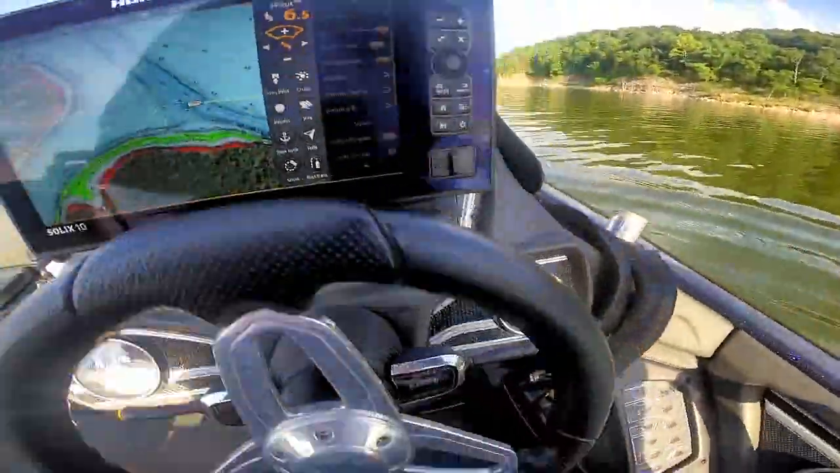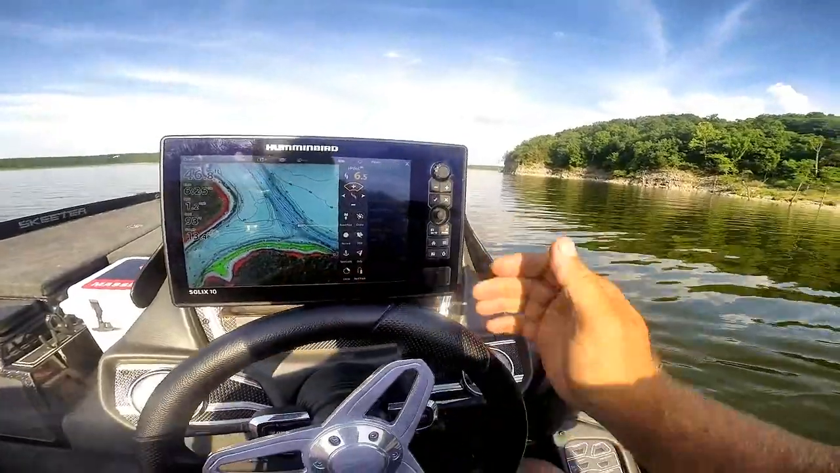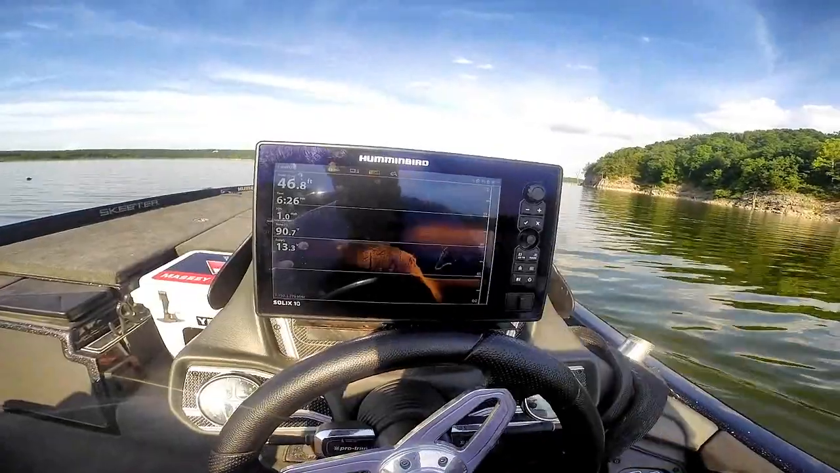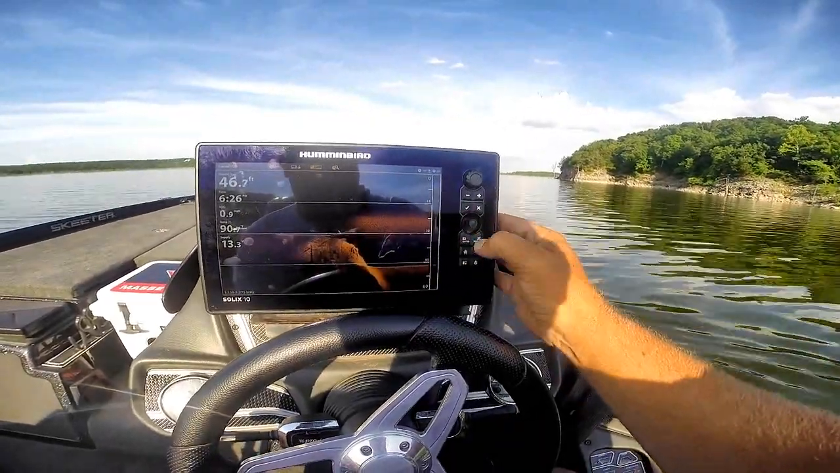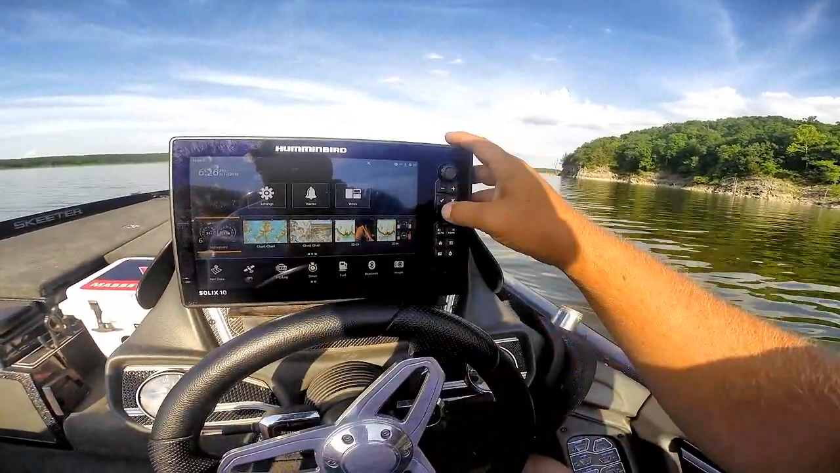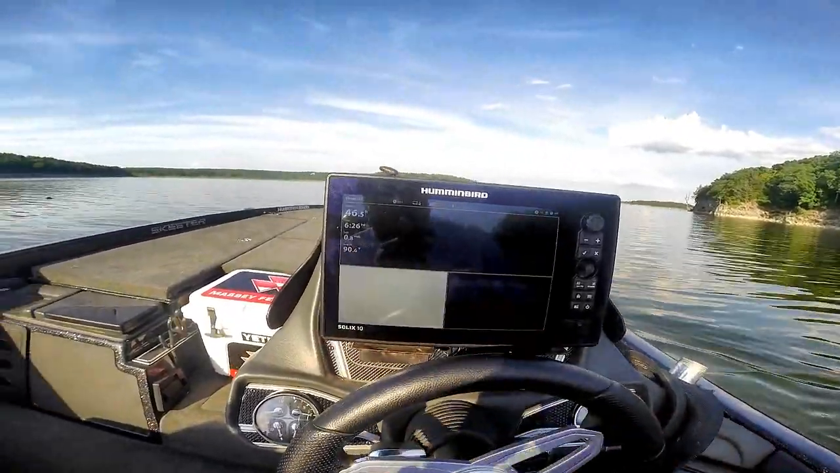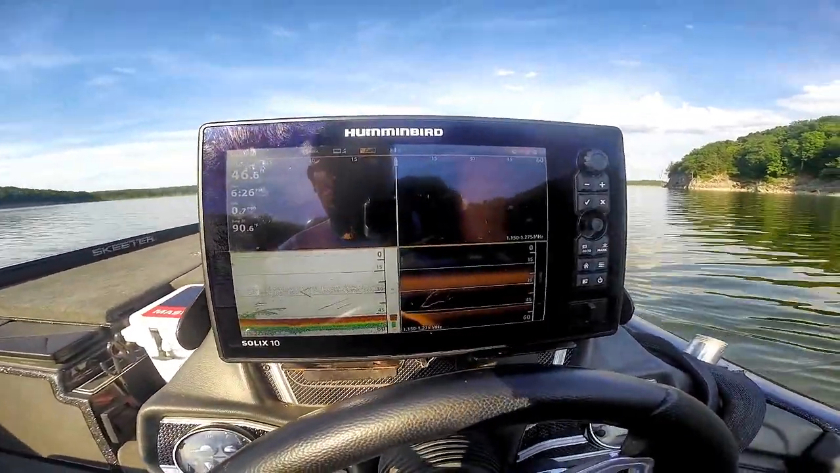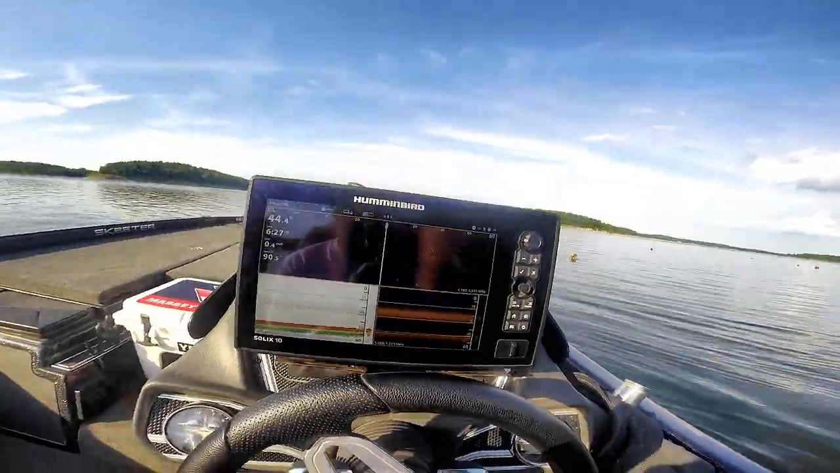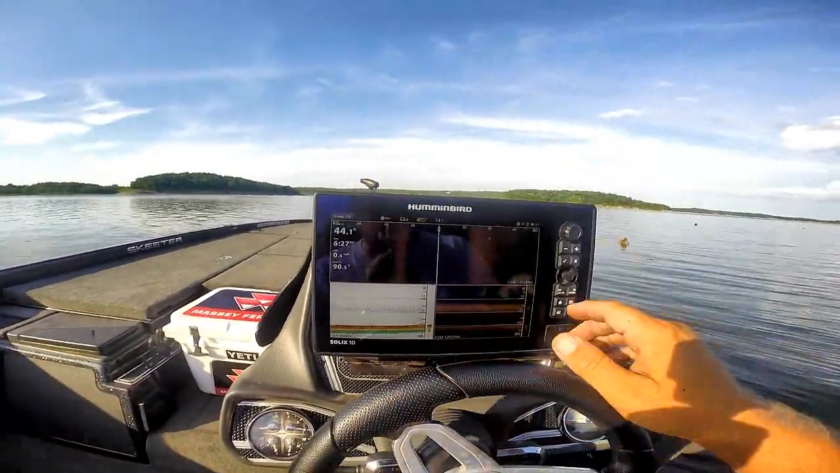Come back here, we're gonna shut the big motor off. And let's just get over to a different screen here. We'll put in, let's go to the three-way. This is actually the three-way of all sonars. Your 2D, your down imaging, your mega imaging. Instead of firing up the big motor this time, we've got our Minn Kota Ultrex on there.